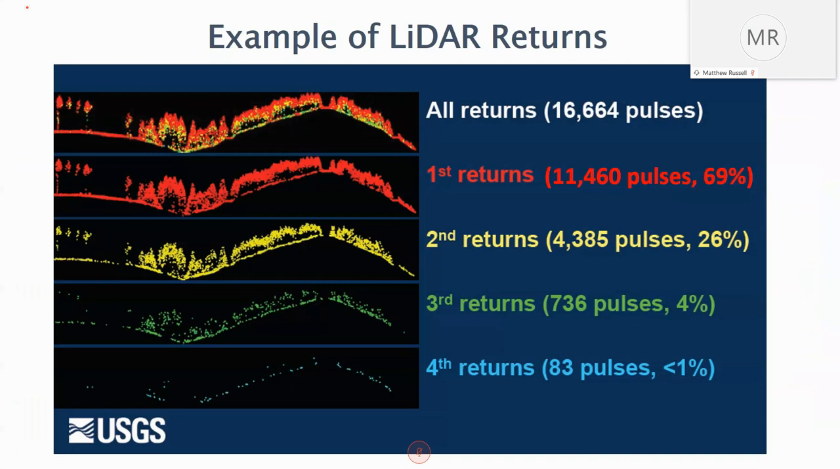When LiDAR penetrates a structure or a target, it records the returns. In the top picture, there is all returns, and there's 16,000, for instance, pulses in this one clip. We can examine each return independently and identify where in the structure those returns are coming from.